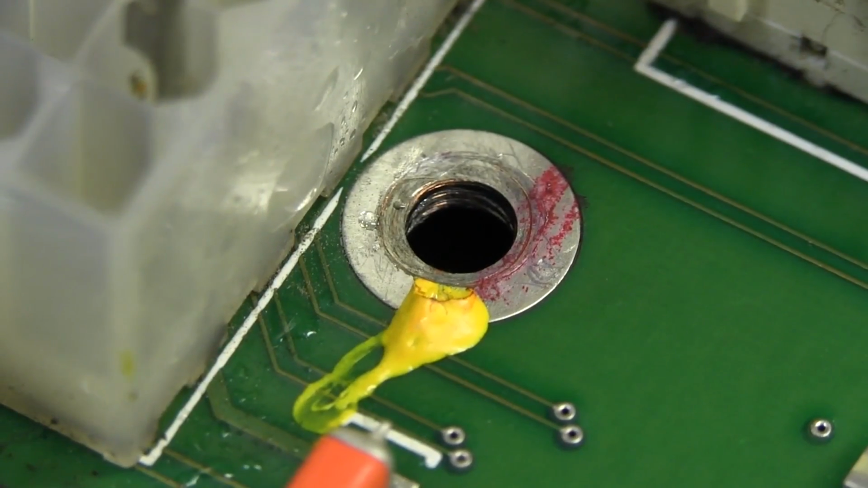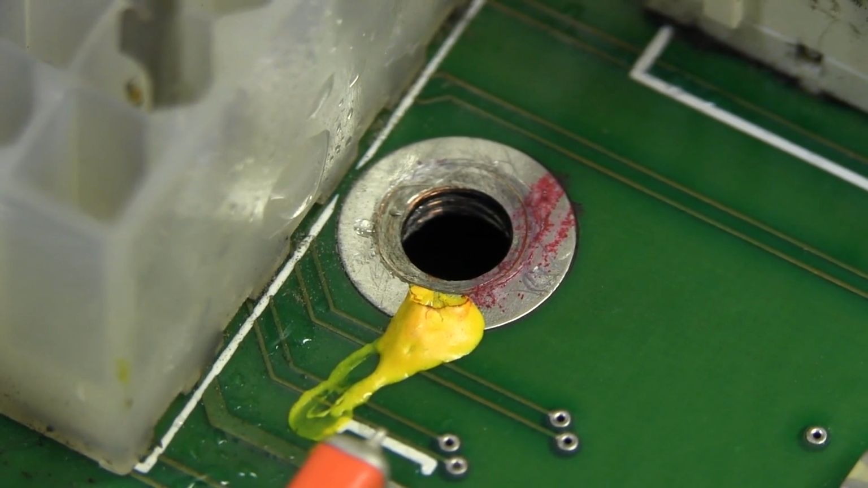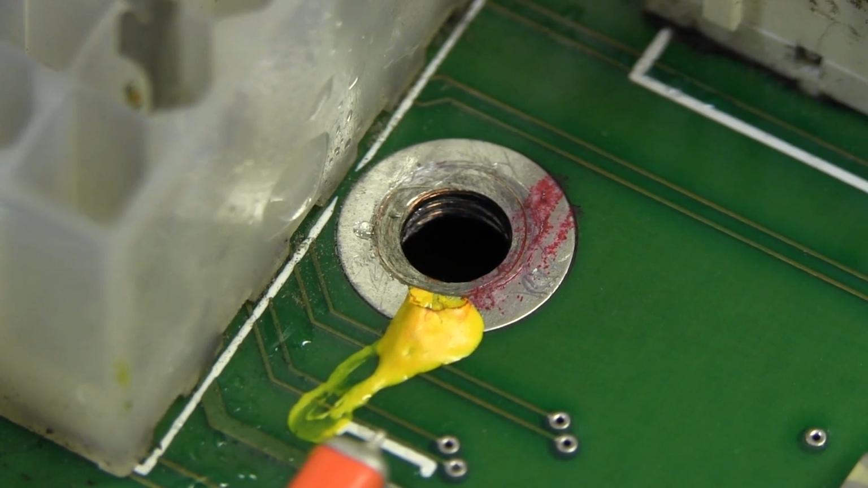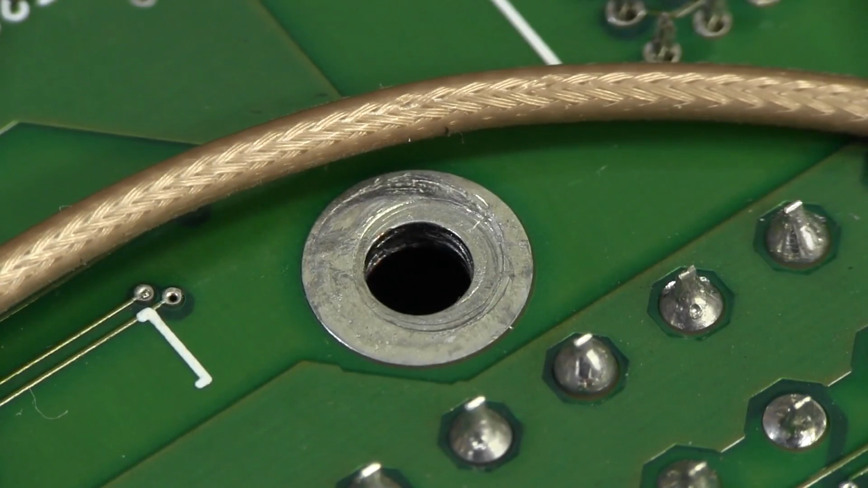Now here's that pad up close, and I don't see really any major compression trauma or anything like that on the pad. Well, the same goes for the bottom there. I mean, it's not like somebody's really screwed this thing up and compressed those.